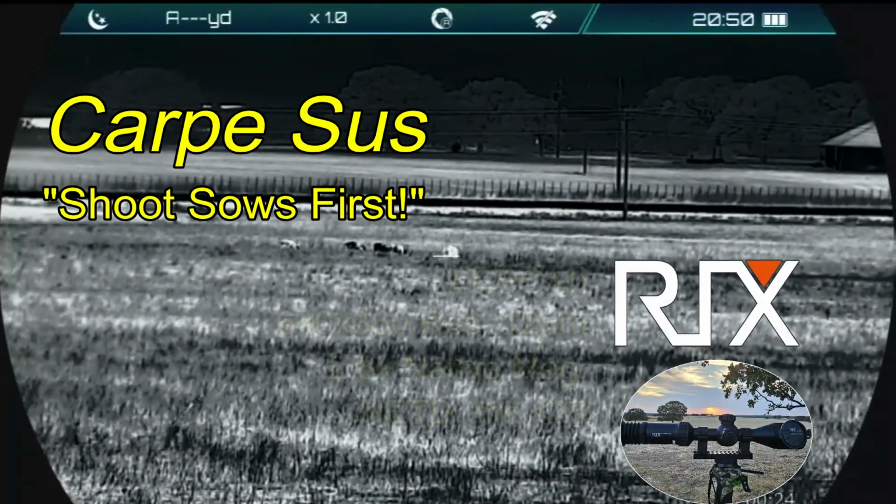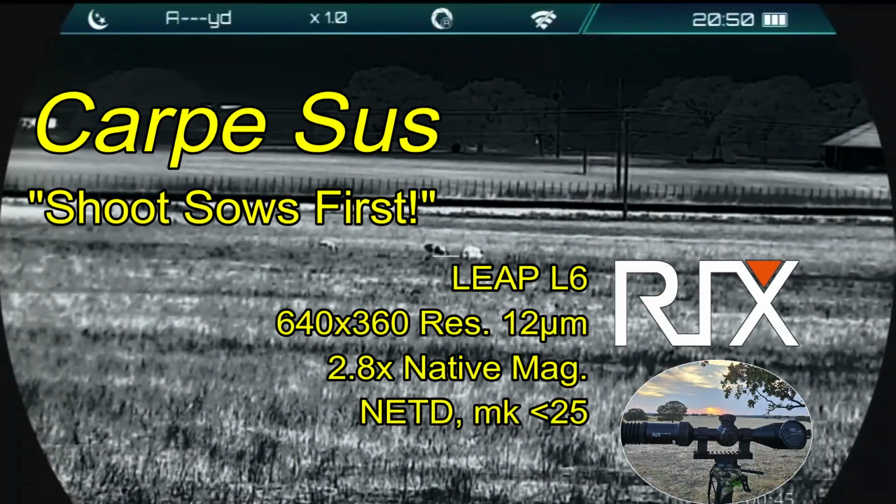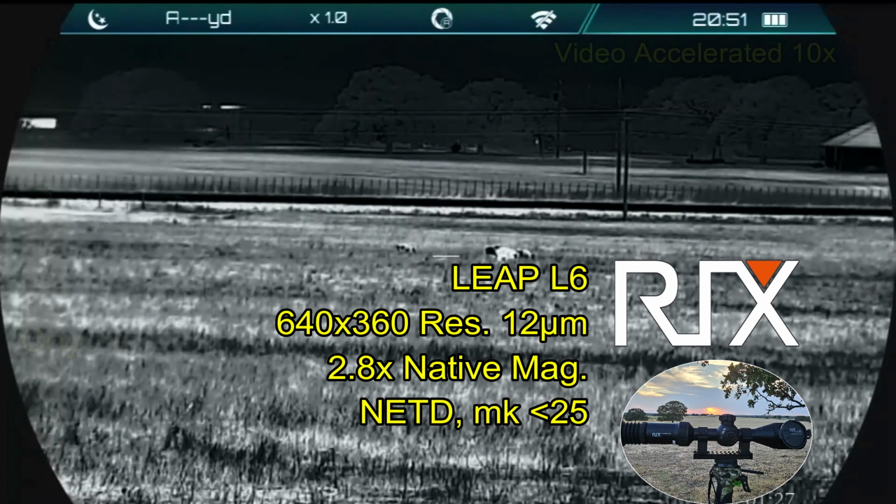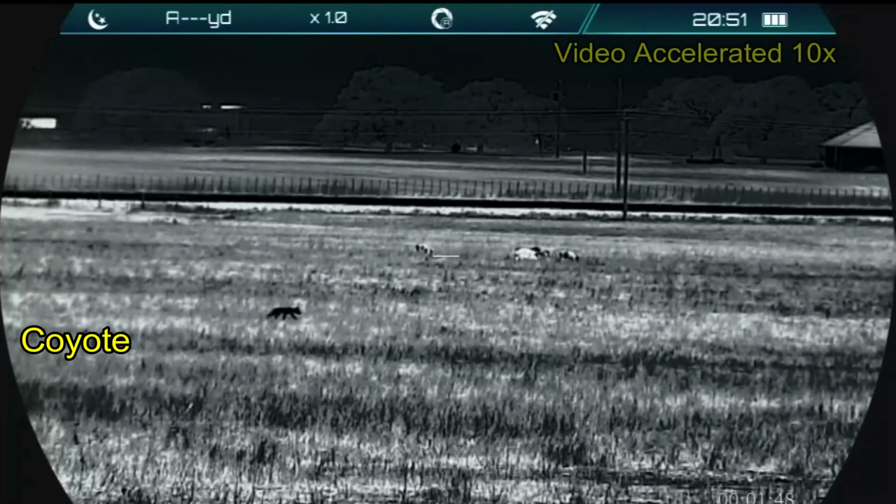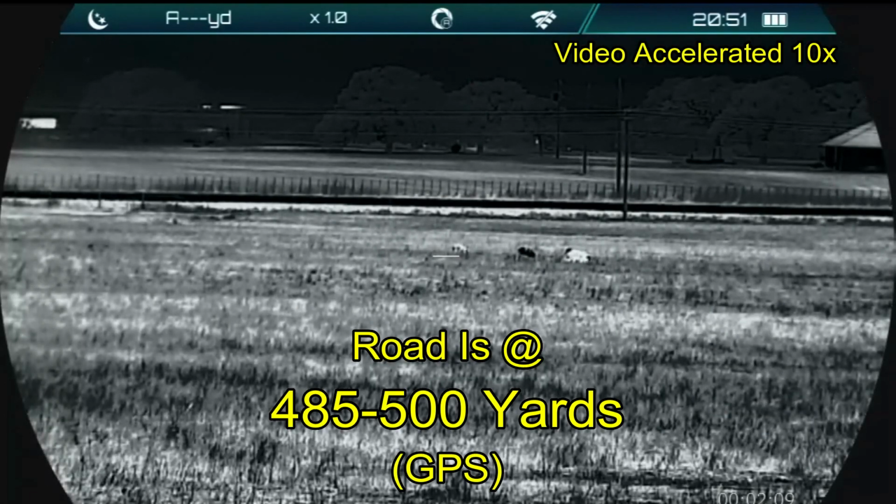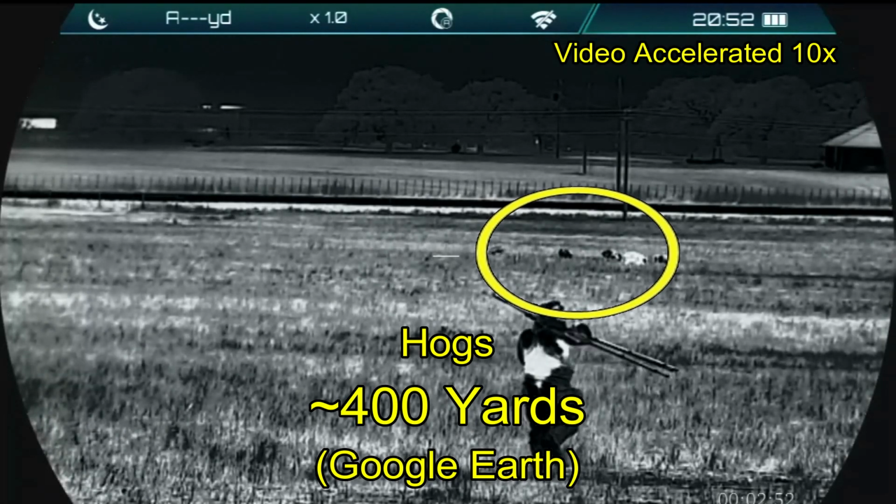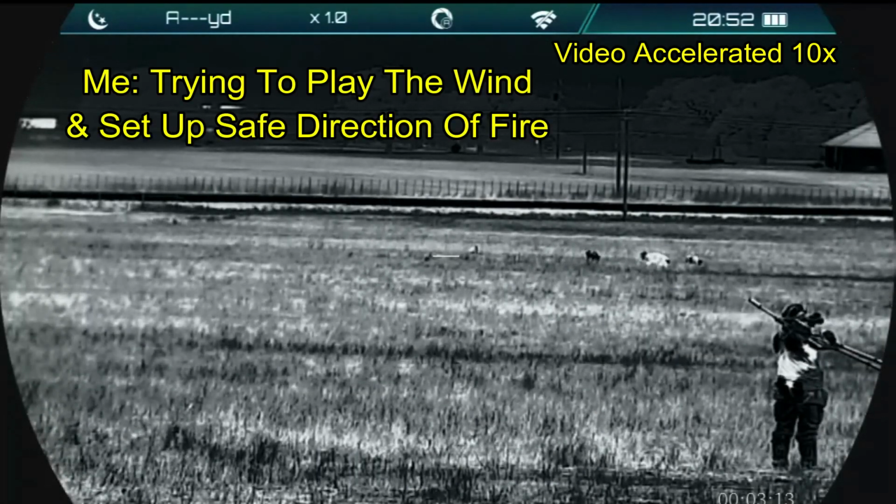Carpe Sus. This is going to be video from my RIX LEAP L6. It's a 640 resolution thermal weapon sight. I have it on a tripod just watching the field as a coyote goes running by. Got a road out there at about 485 to 500 yards. Hogs are at about 400 yards. And here I'm starting my stalk on them.